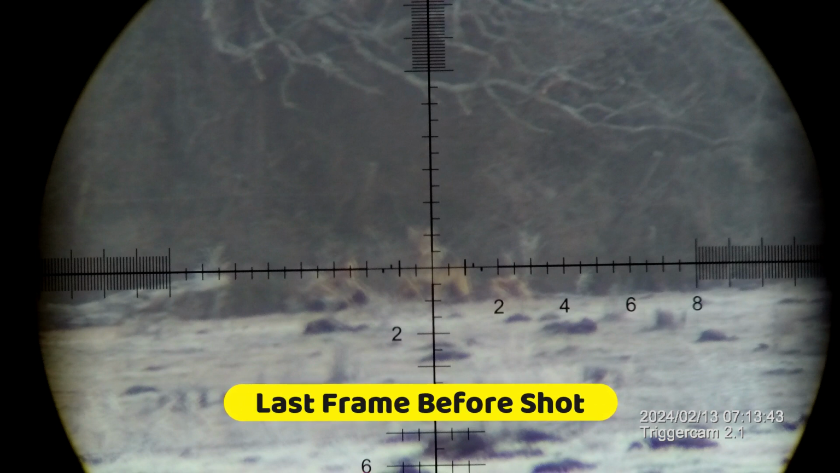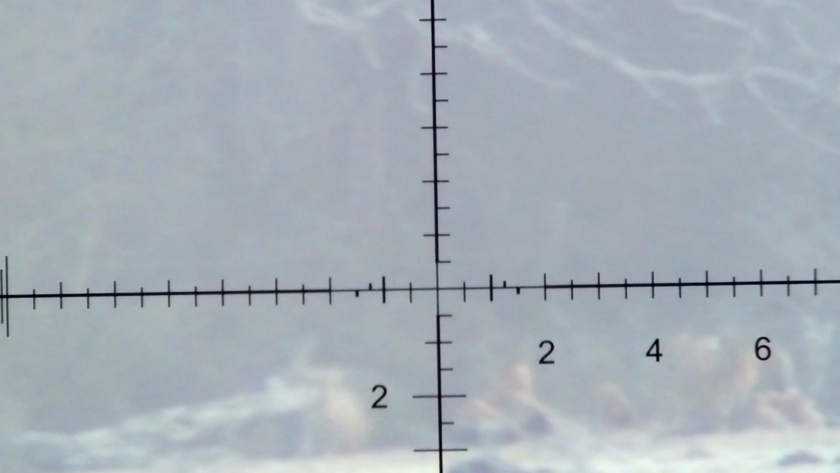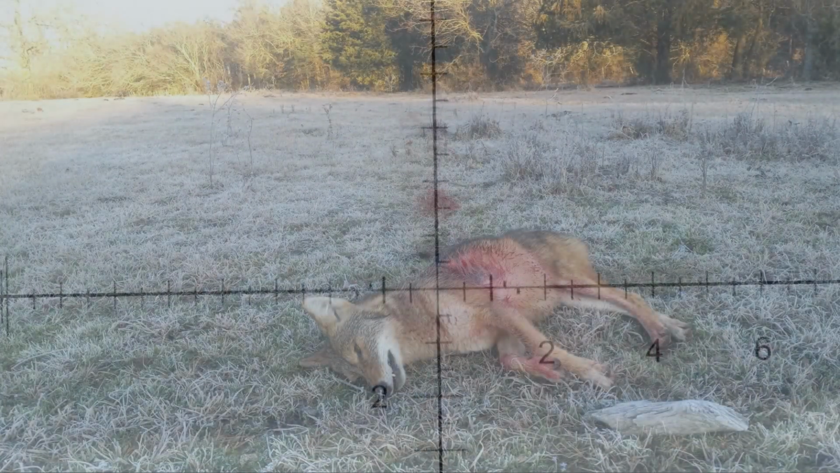So here's the last frame before the shot. Crosshairs look good, and you can see with just a touch of wind, it was going to blow me off about 2 inches at that distance. You can see there, it was a solid hit.